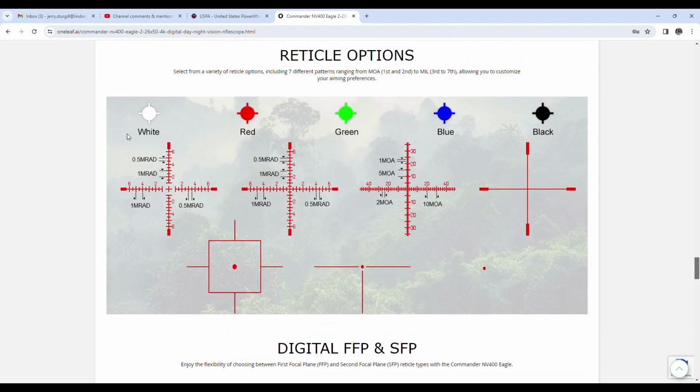But here's an example of different reticles that are available on this scope. You're not buying different scopes with the reticle in it. This one scope has all of these reticle options within it. So you can get all of those different options, MRAD, MOA. I like the bottom middle one there with just the single vertical post without the top vertical, and then the two horizontals with the dot in the middle. I really like that one.